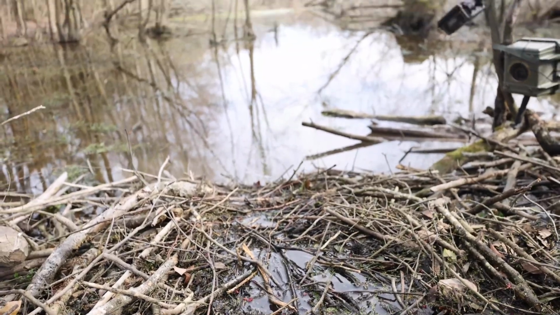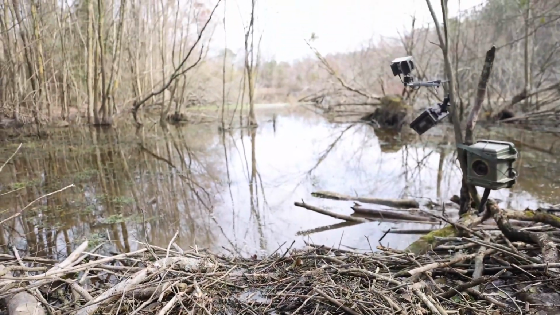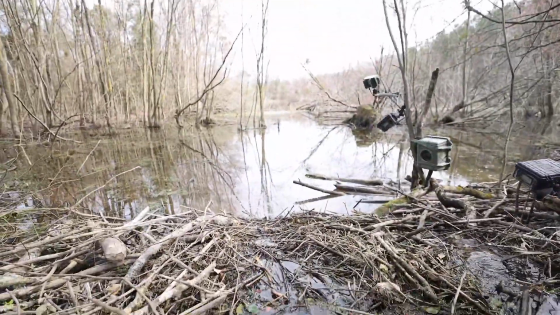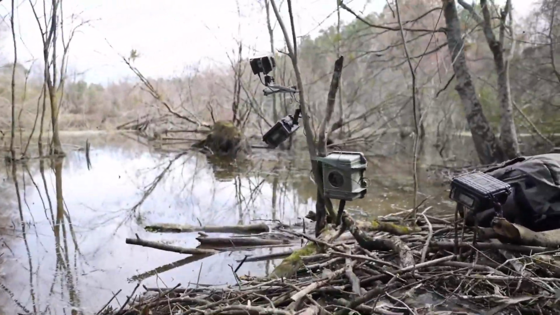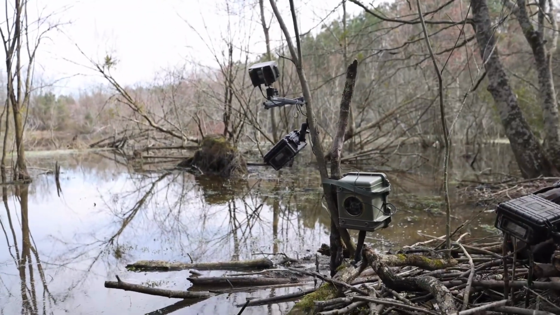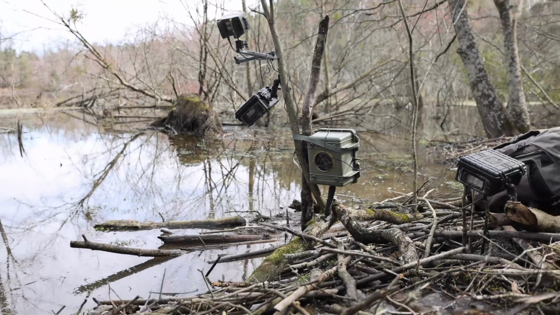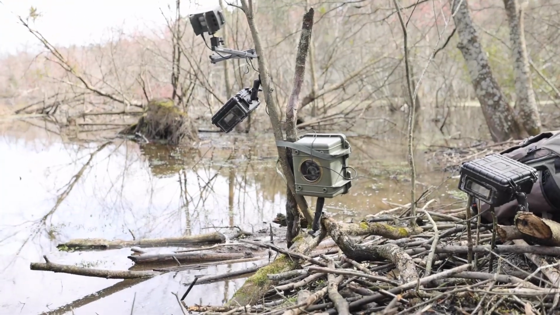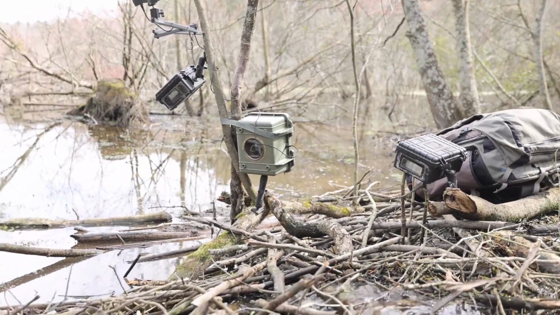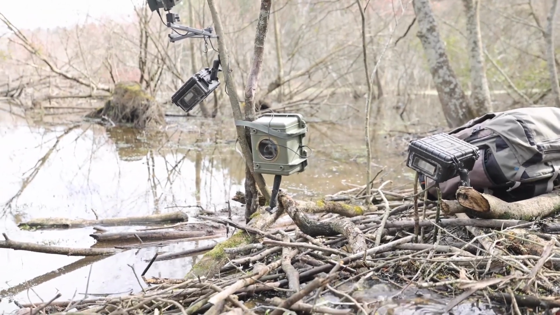They're going to come from the old part of the pond into this one, and then out of this one into the old one. And so I've got my sensor right above the camera, which is right there. And then I've got my camera, and I've got a flash to the left of the camera and the right. So it's going to be front lit.